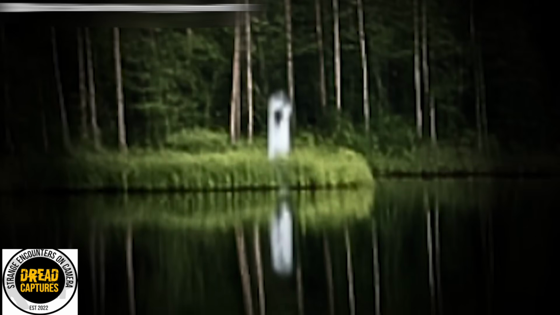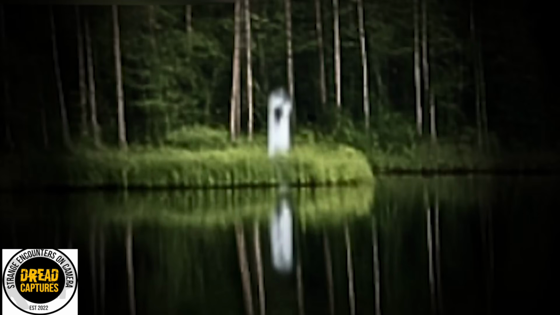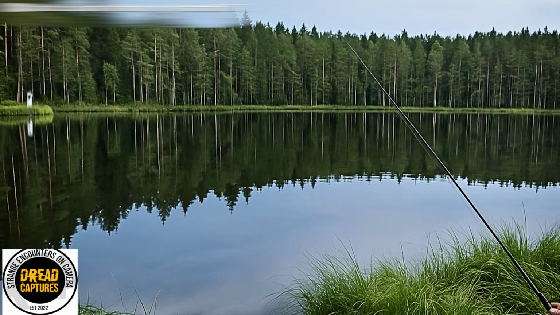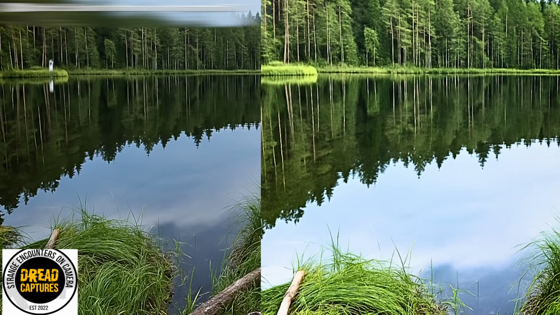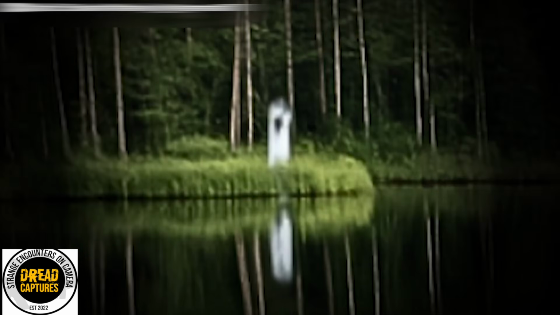Again, this is like the other clip. 2 photos taken seconds apart. First one shows nothing. Second one reveals this mysterious presence. And let me break that down. If something was actually there, shouldn't it appear in both shots? Comments are saying malfunction, lens flare, blah, blah, blah. No. Lens flares don't cast reflections in the water. And that reflection detail is crucial here. Fake images rarely include that level of physical interaction with the environment. That's my 2 cents. Let me have yours. What do you think appeared at that lake? Paranormal visitor, digital glitch, or something else entirely?